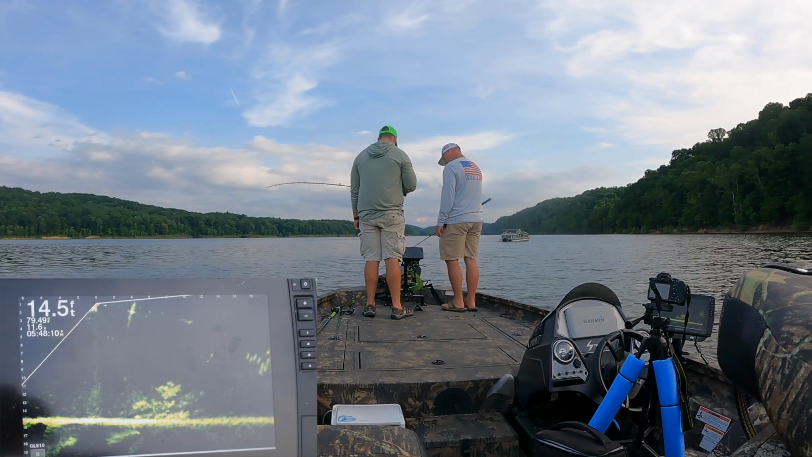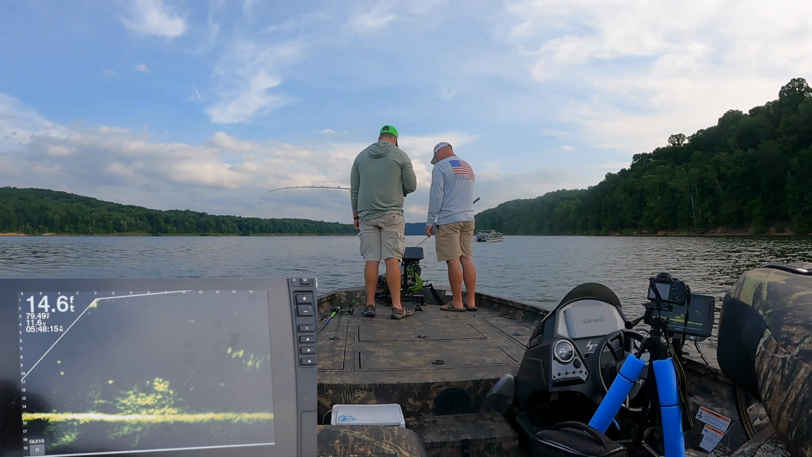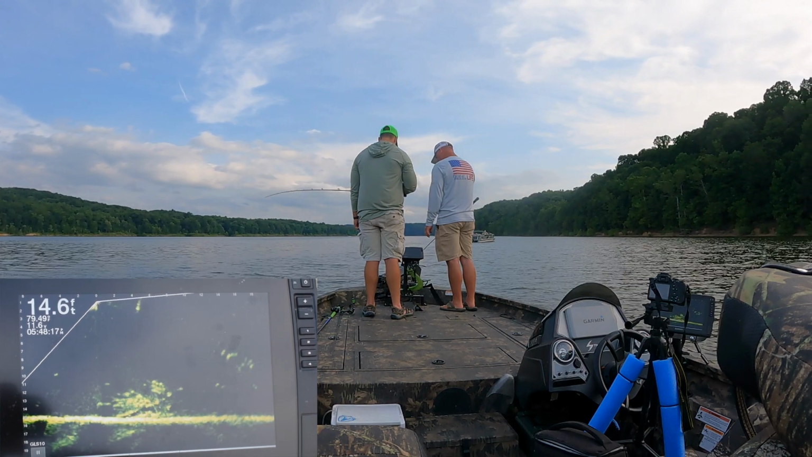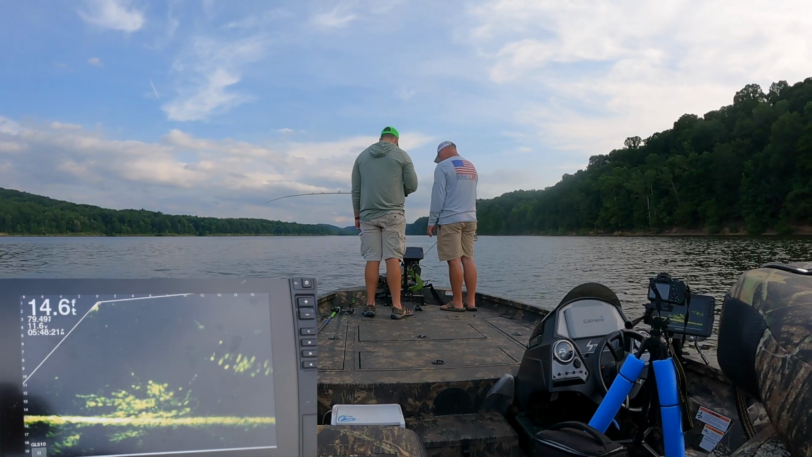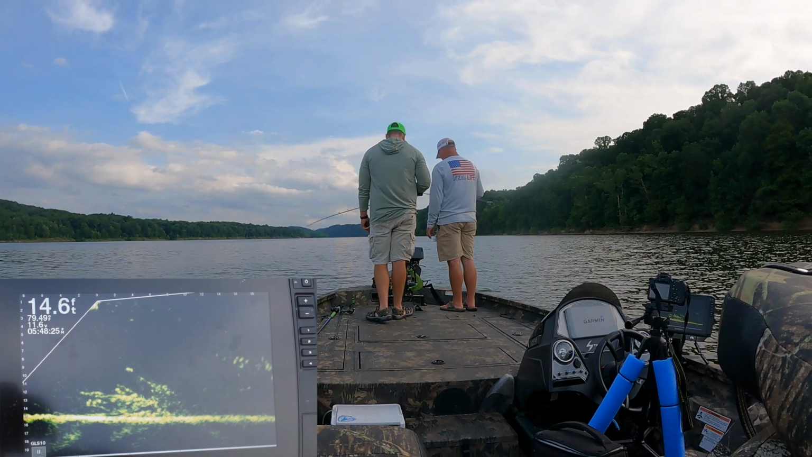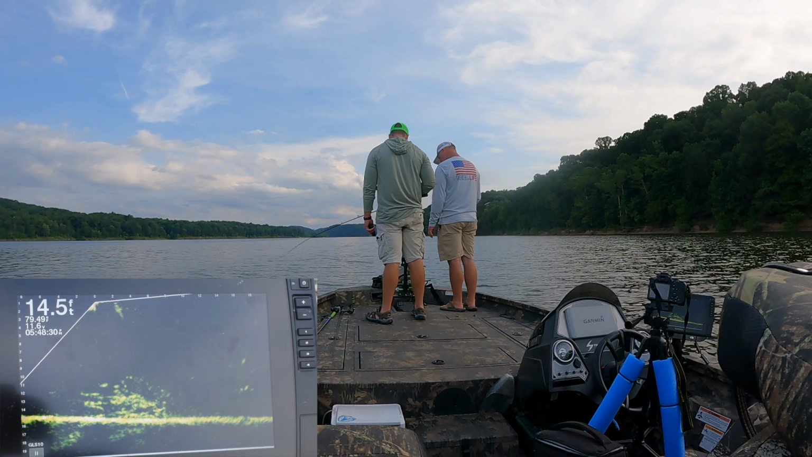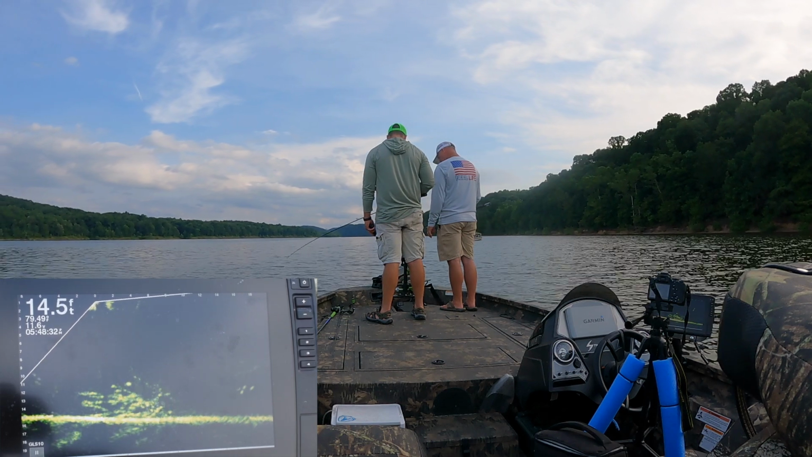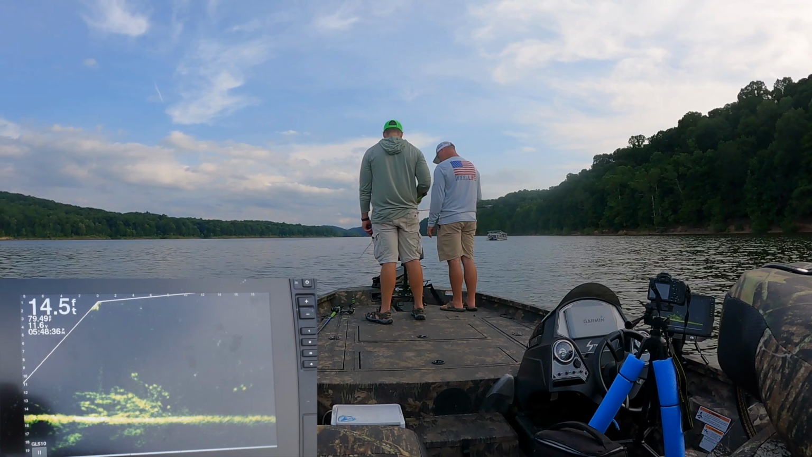But as the sun came up, these fish moved into the brush. As you can see from these fish here, they're just stacked in it. So what we're doing with this summer pattern is we're dropping jigs down to the fish, and you'll just drop it down, and as it gets there, just stop it, either bring it up slowly or hold it there until you get a bite.